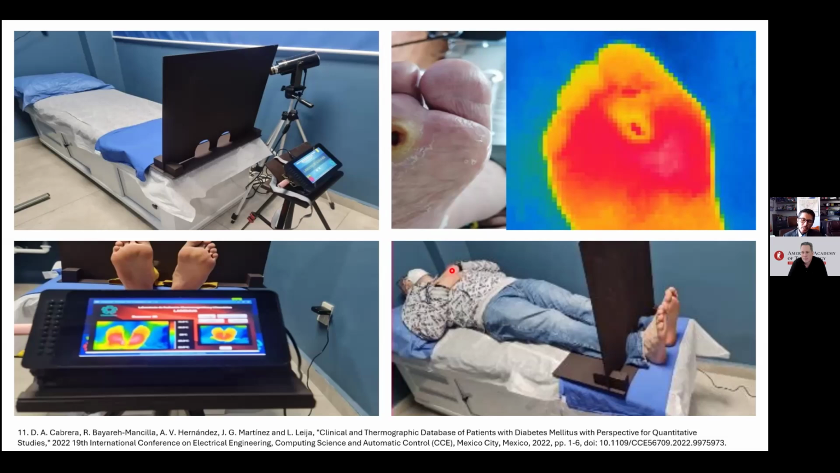Educating the patients can be a challenge because it's not as easy as taking a phone and taking a picture. It's more than that. So that's a challenge. We have spoken about that idea, but we are still very far away, so we reduce our users only to doctors, to medics.